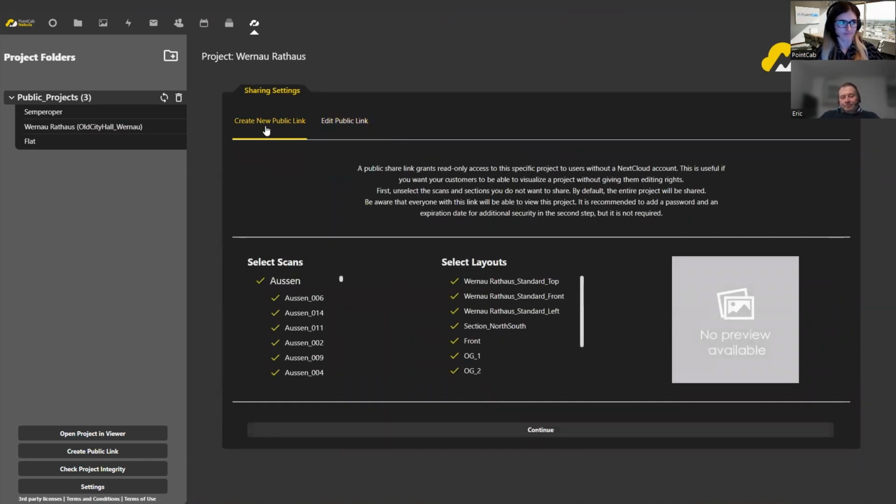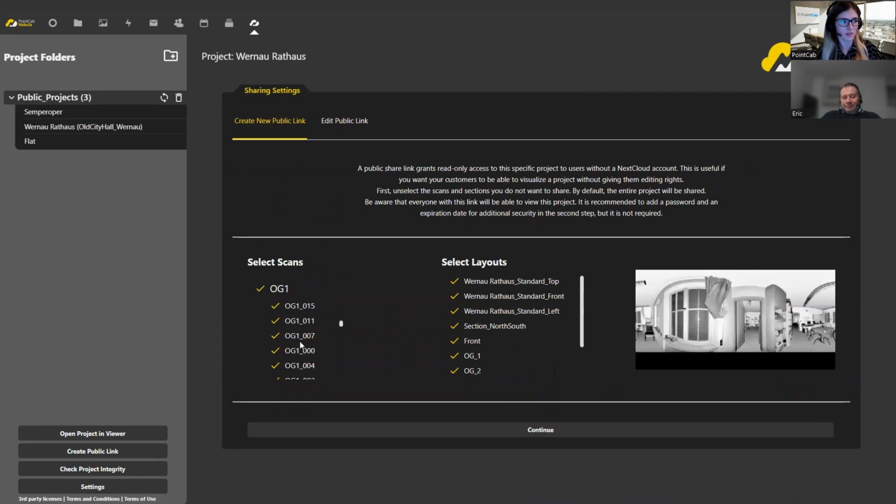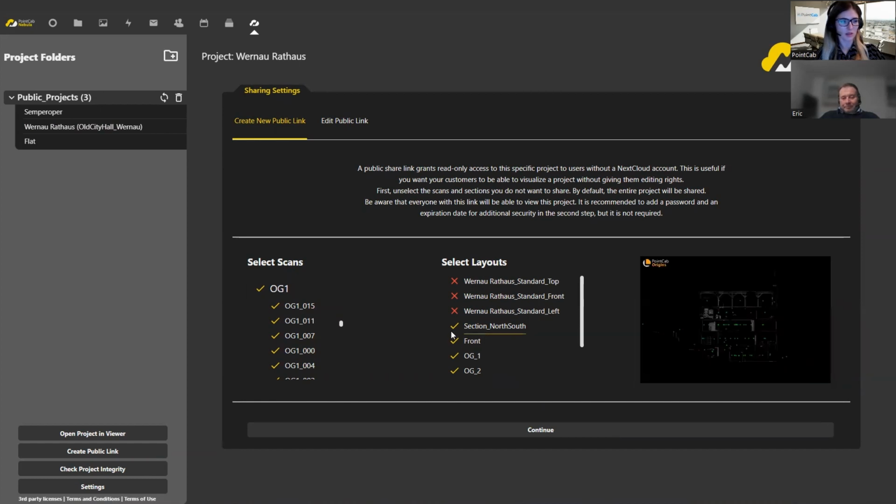When creating a public link, I can choose which data I would like to share. For example, if I don't want to share all the scans, and I only need the scans of a specific part of my project, then I can deactivate the ones I don't need to share and leave the interesting ones active. The same with layouts and sections.